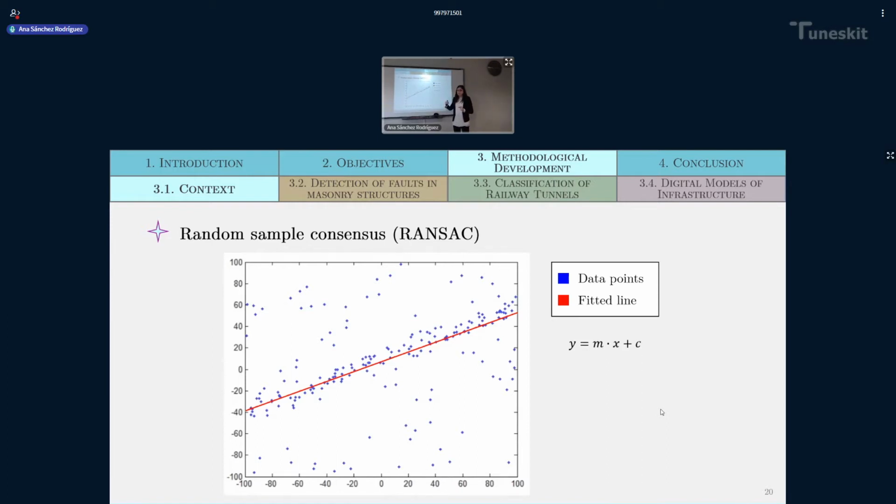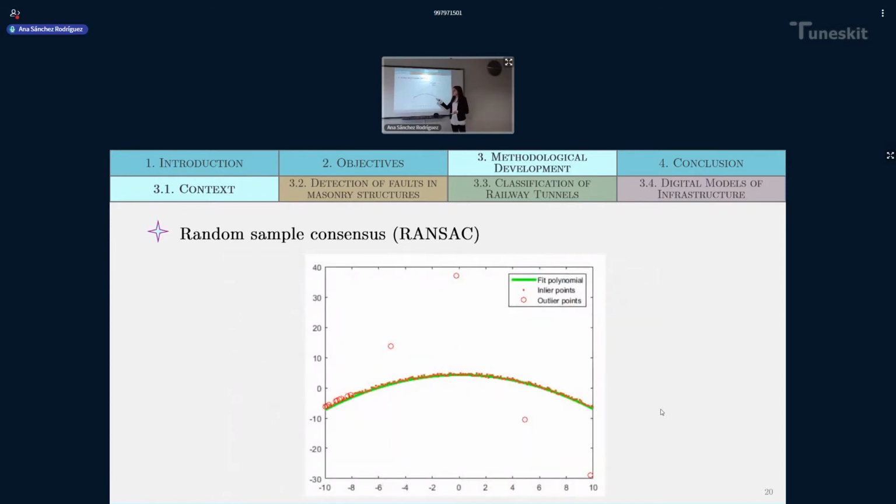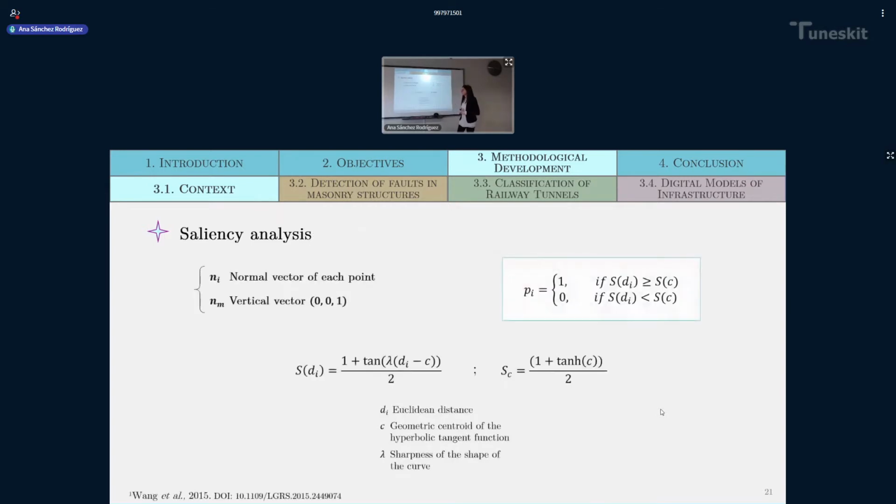And then these 3 steps are iteratively repeated, a number of iterations based on a predefined number that is given by the user. Here in this slide, you can see a line that ended up as the best fit, which has the biggest number of inliers. And here you can see that this procedure also allows to fit polynomial models.